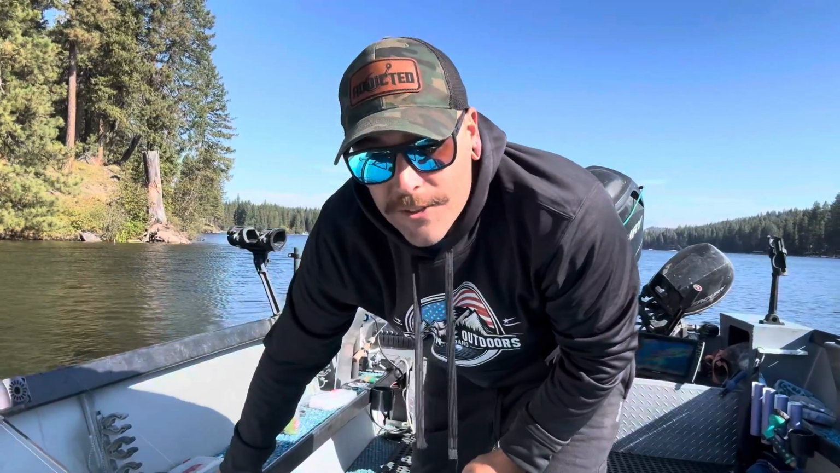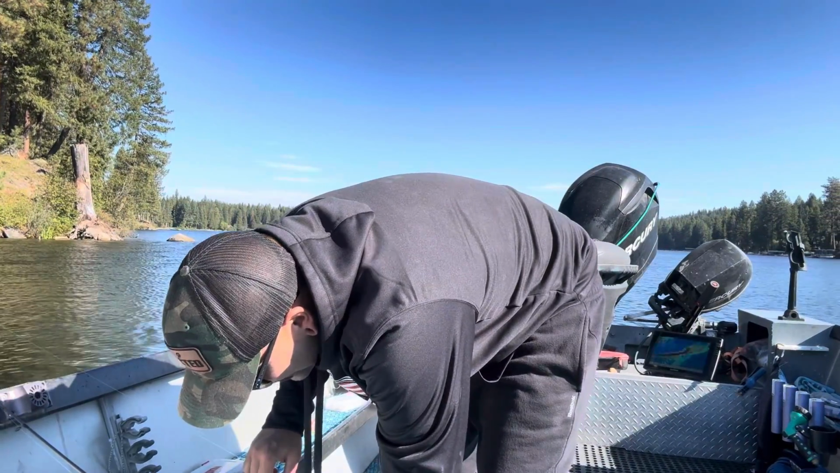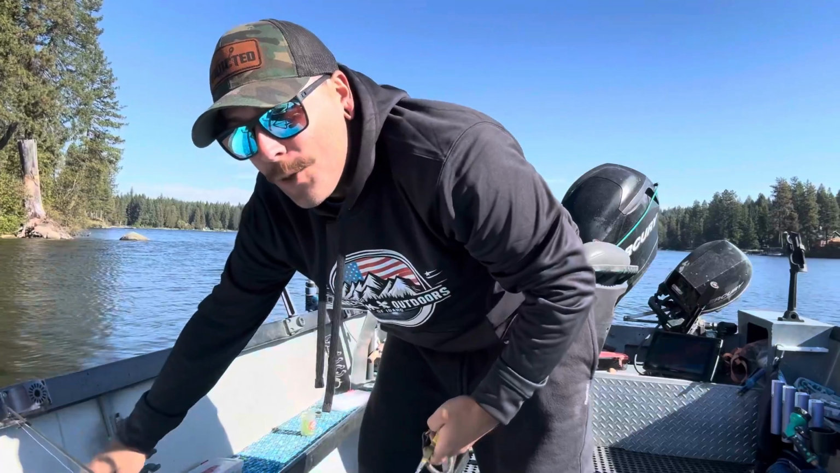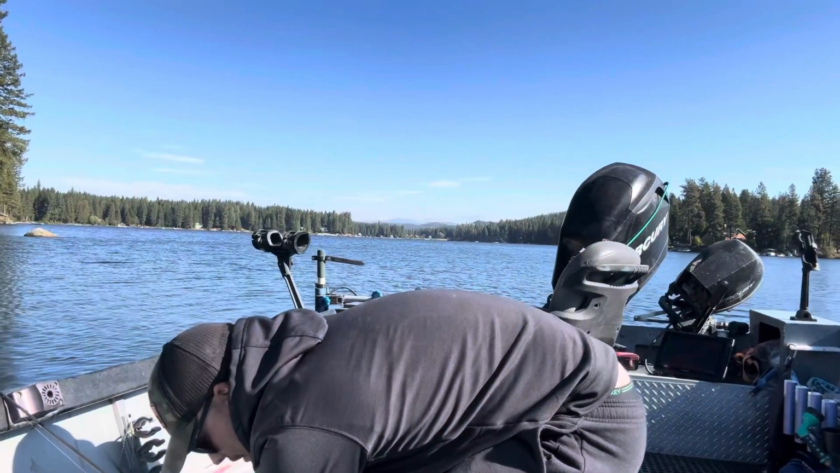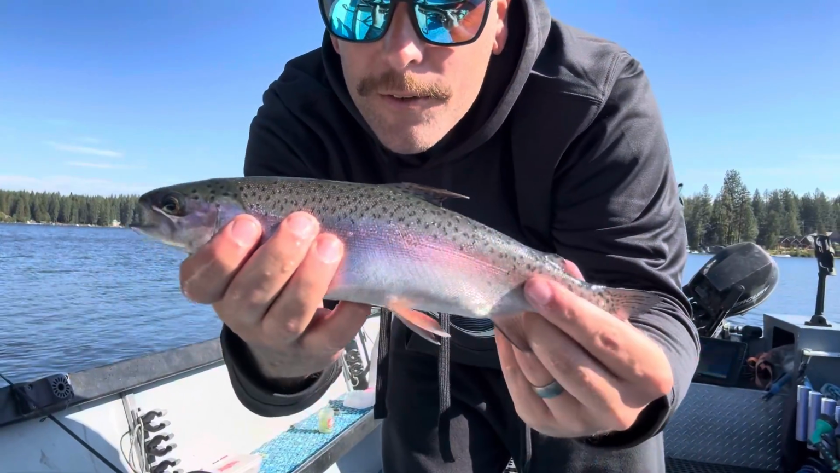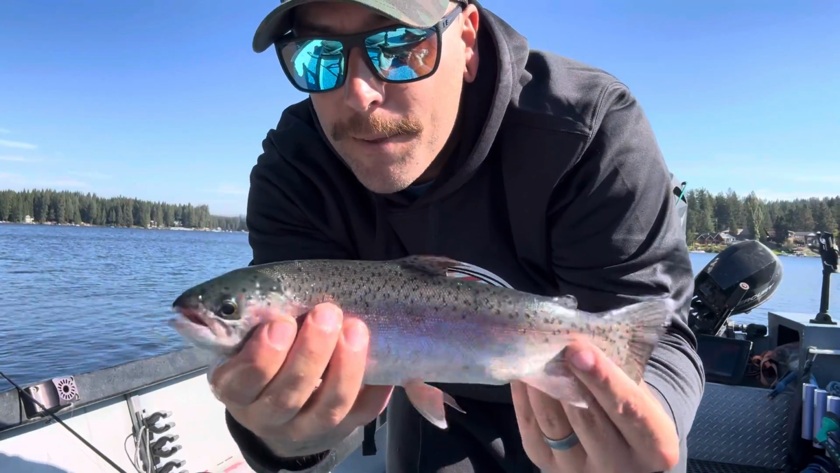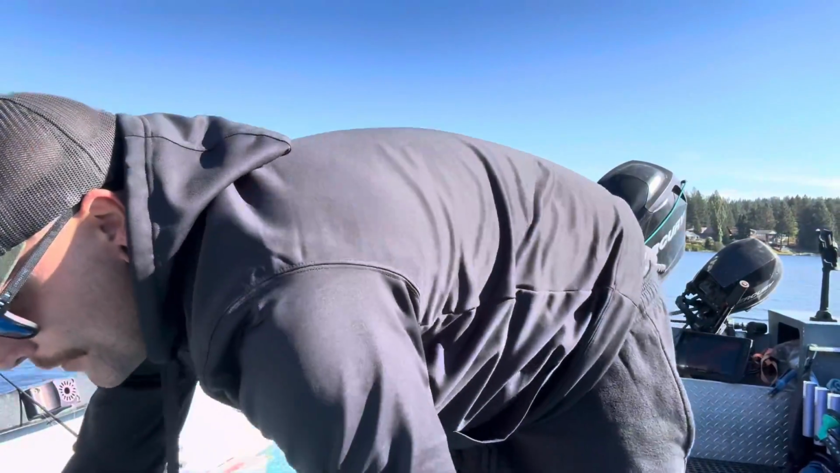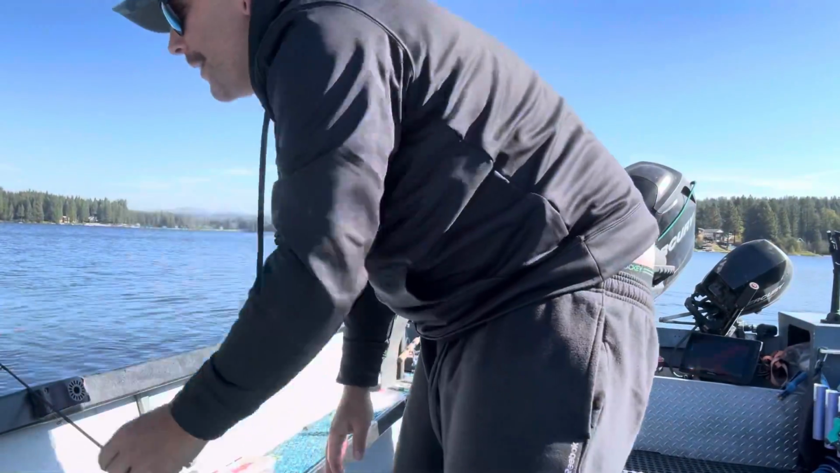So I know a lot of people are saying it's kind of cheating. The live scope sure is a pretty handy tool to have, to say the least. But you also got to know how to use it. There's a nice, pretty little rainbow trout. Thing is gorgeous. Not very big, but pretty. Get him back in the water.